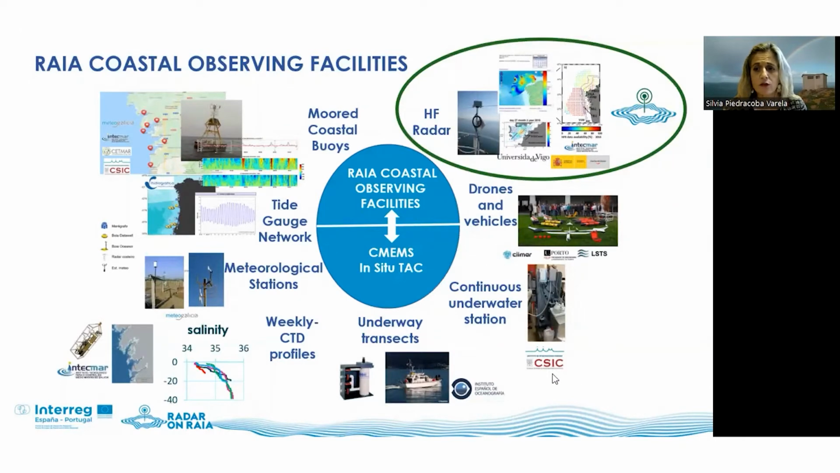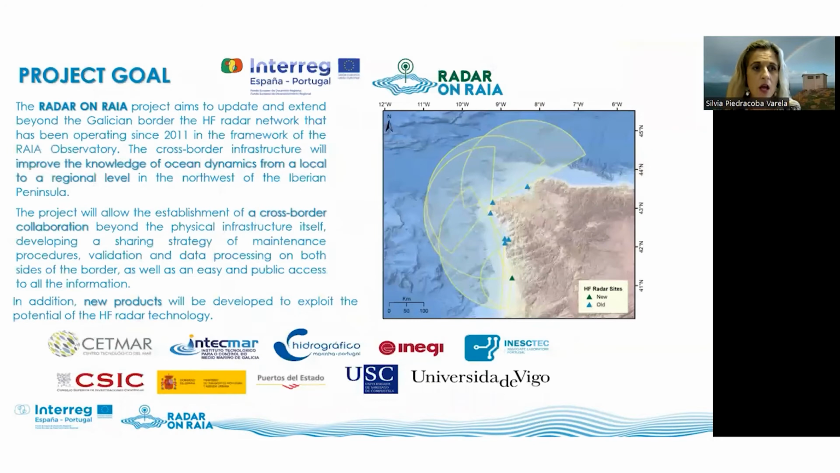Related to the HF radar systems, the RAIA project was born, the current project from which new products are being developed. The RAIA project aims to update and extend beyond the Galician border the HF radar network that has been operating since 2011. The project will allow the establishment of cross-border collaboration beyond the physical infrastructure, developing a sharing strategy of maintenance procedures, validation, and data processing on both sides of the border, as well as easy and public access to all the information.